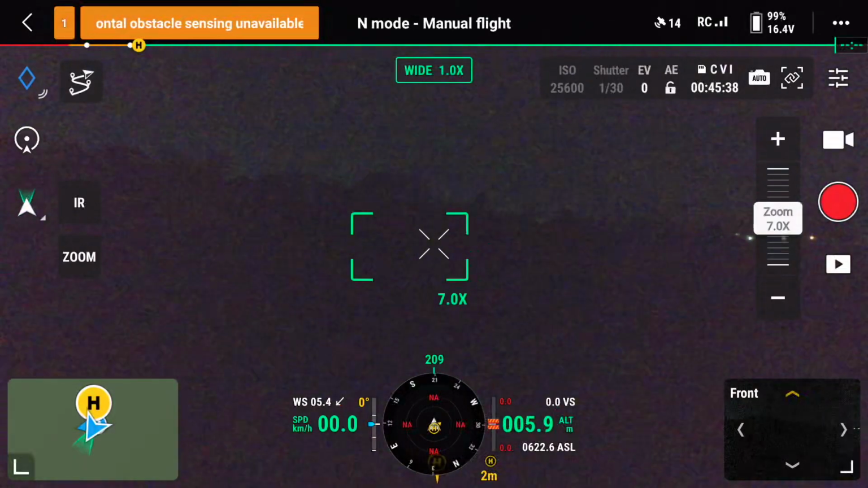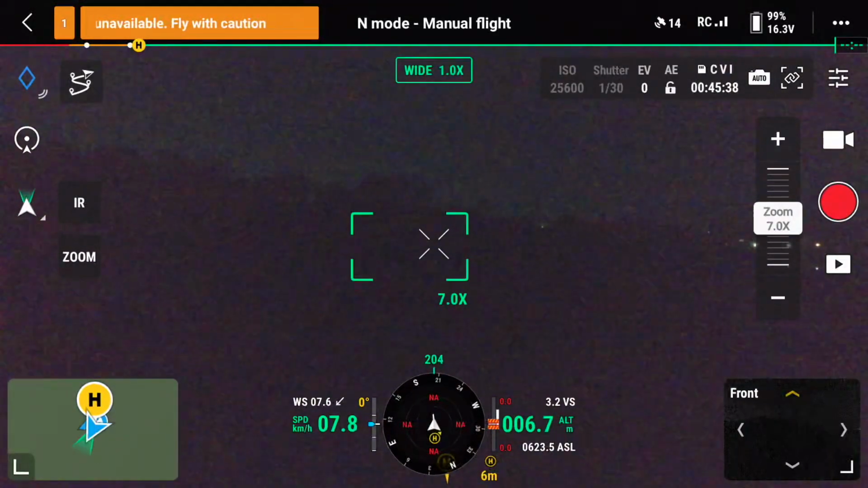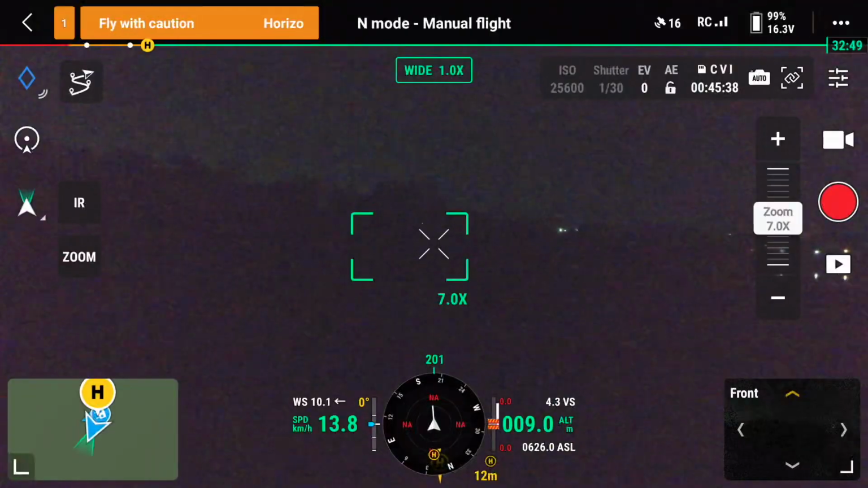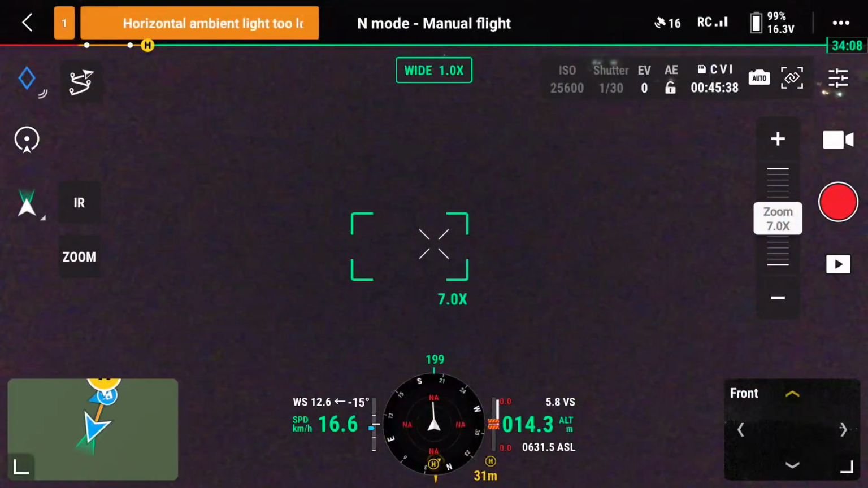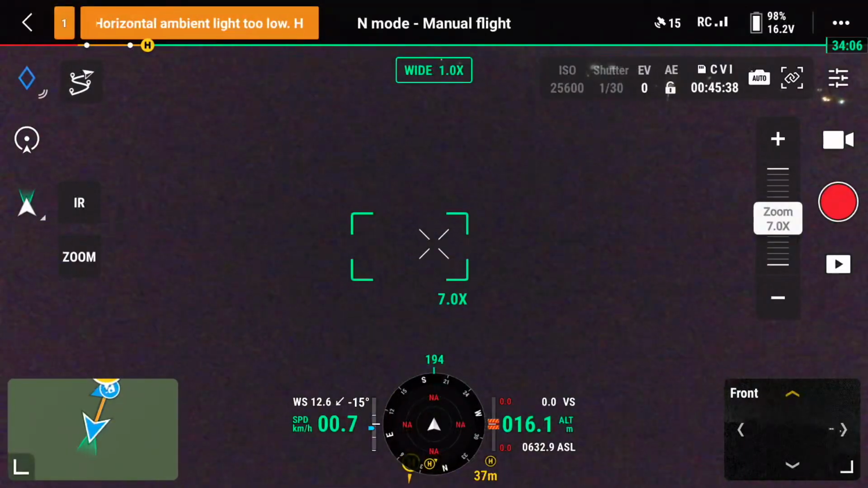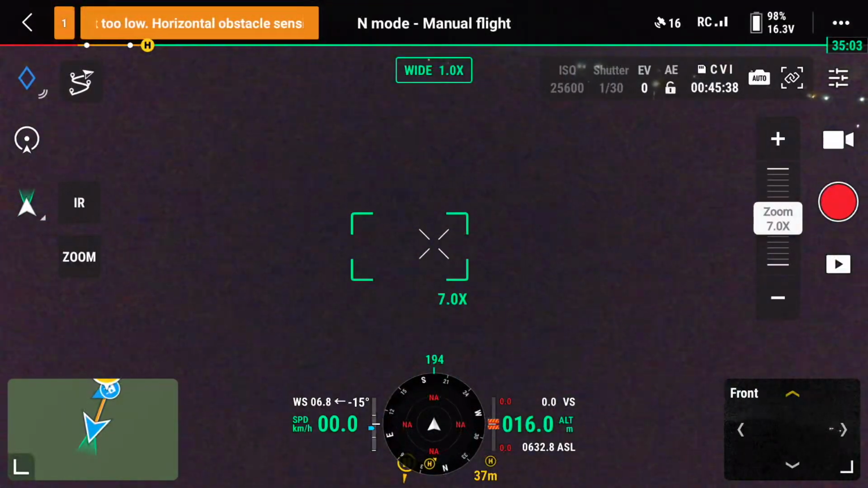So when this drone takes off, like you can see, it throws a nice circle so you can see exactly where you are. Okay, so tonight it's a beautiful clear evening, and what we want to do is take this drone out just so that we can demonstrate to you what it looks like when we have these drones in thermal mode.